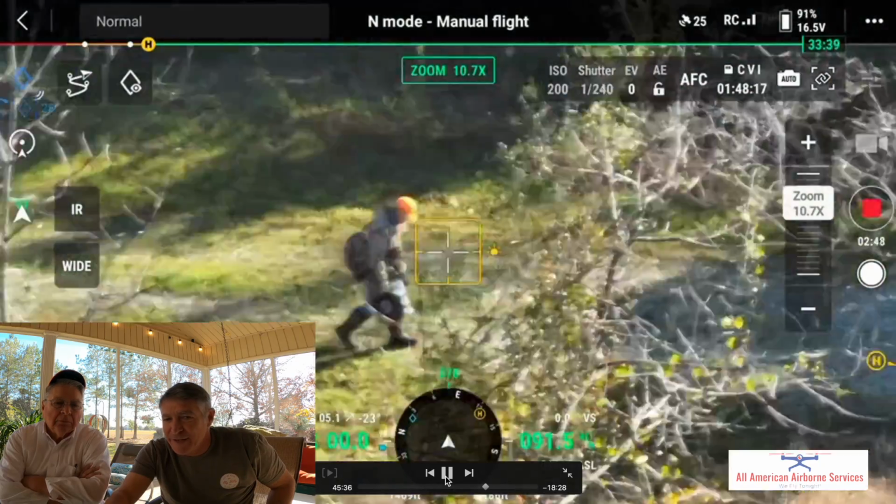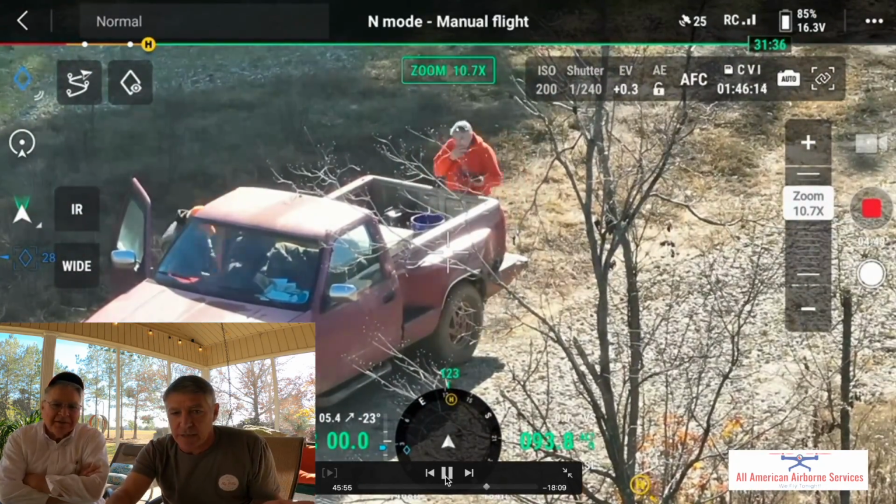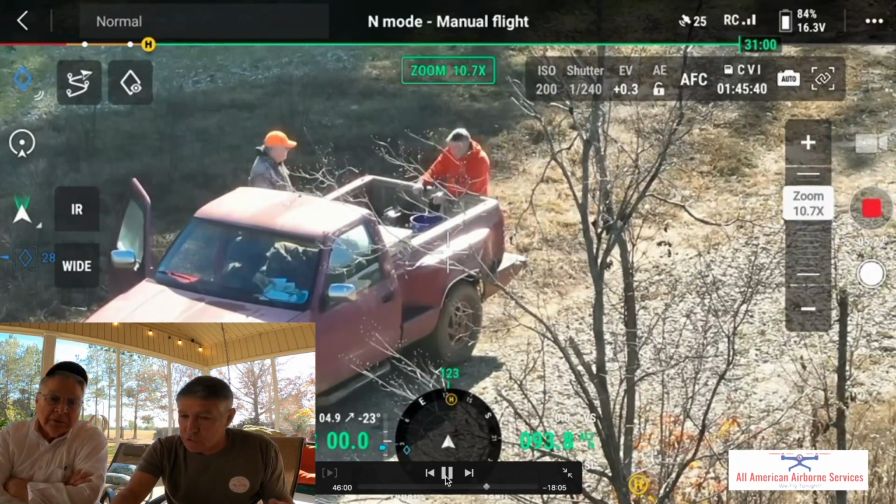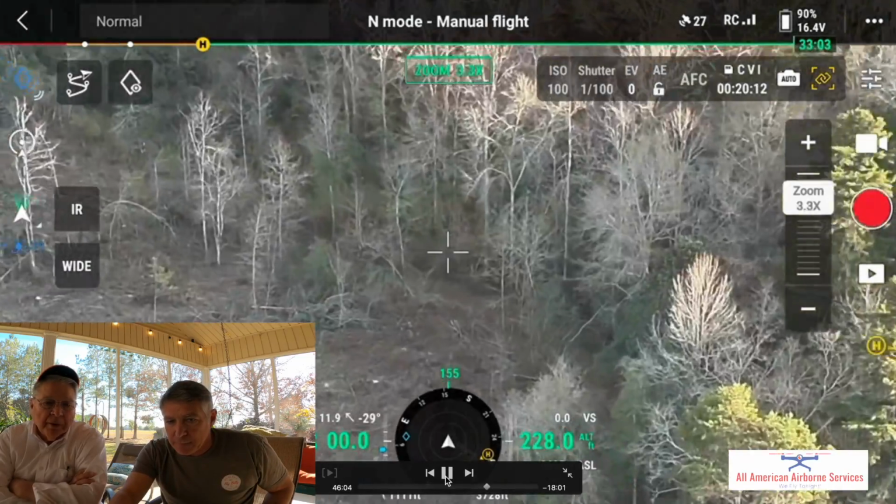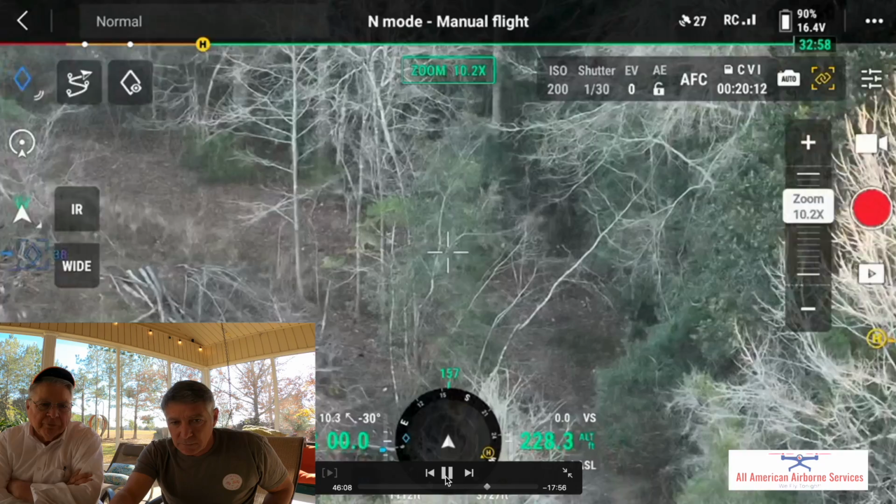All right, there's the end of our hunt for the first day. All right, so that was the first day's hunt. You know, we see the bucks are chasing, they're sequestering the does, and that's interesting. First time to see that activity on video.